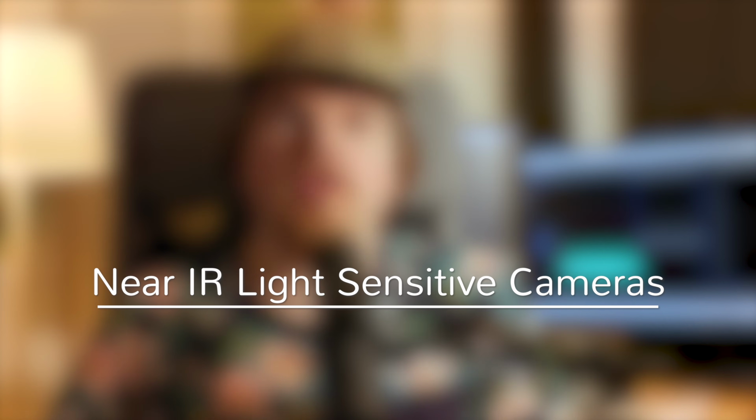Now we come to a more uncommon solution, the use of near-infrared sensitive cameras. This technique was also used in Planet Earth 2. Here they used a Red camera without the infrared cut filter. But maybe we have to look shortly into the theory again to understand this.